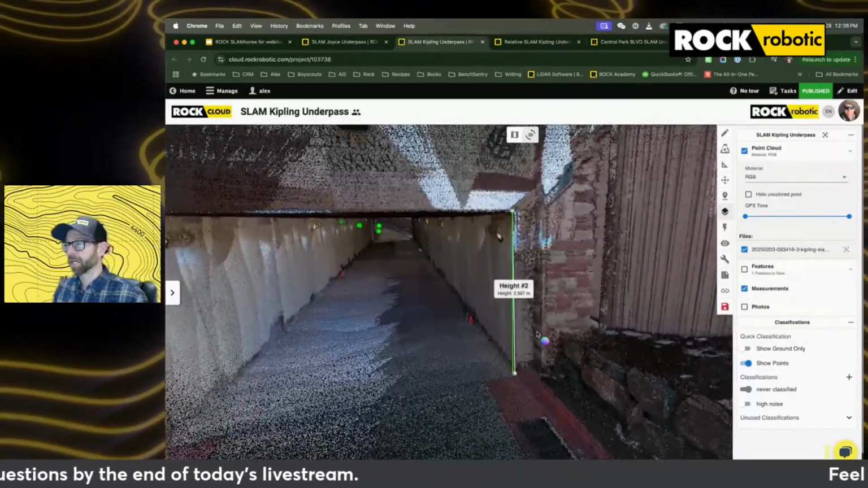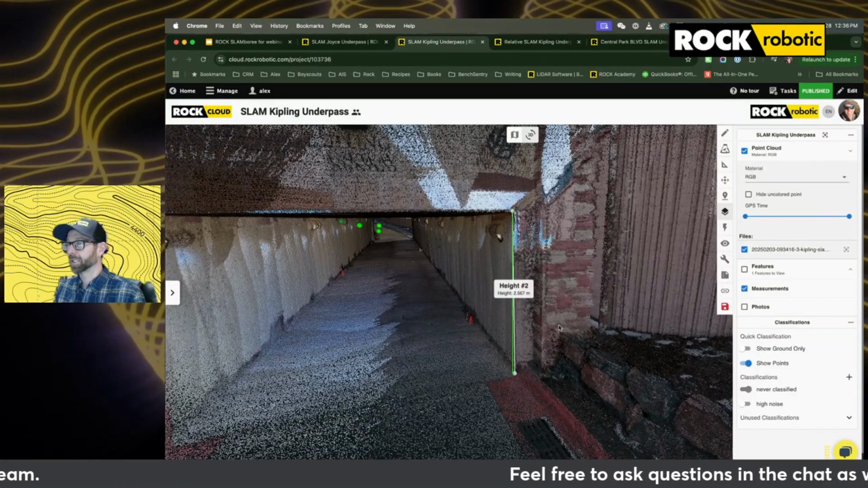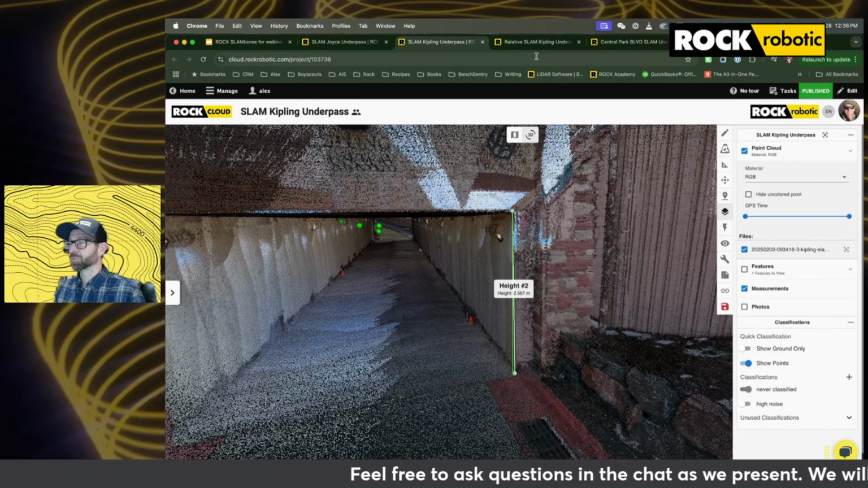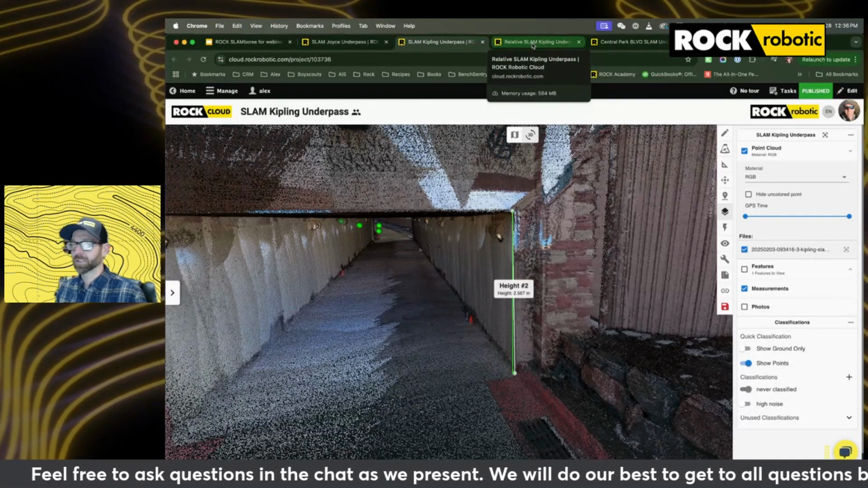This data set is just going to be the same version. It's the same data from the Kipling underpass. We just process it without any attempt to co-align to the GNSS data that was collected.